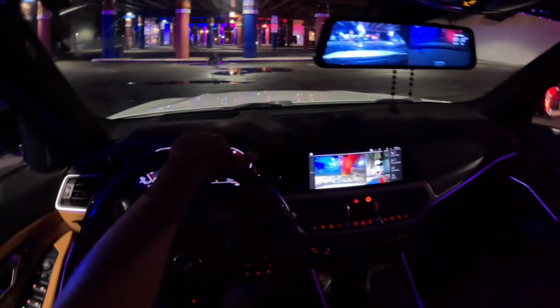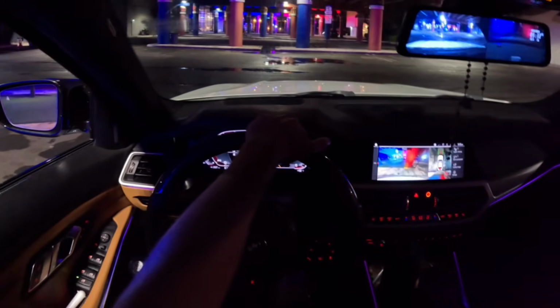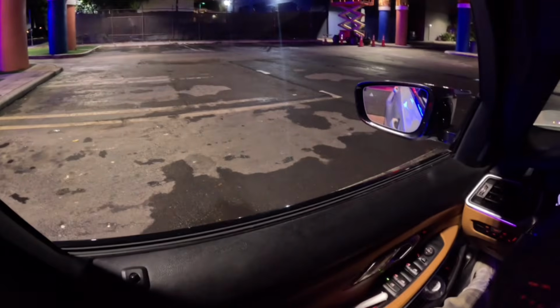What is good, YouTube? We are back with another night POV. You know what I'm saying? This time we're at the Design District parking right now. We're gonna head out, go through the city a little bit, give you guys another POV. But yeah, this is a good little parking area. They got like blue and red lights. Like, it looks kind of cool. You know what I'm saying? So came here chilling.